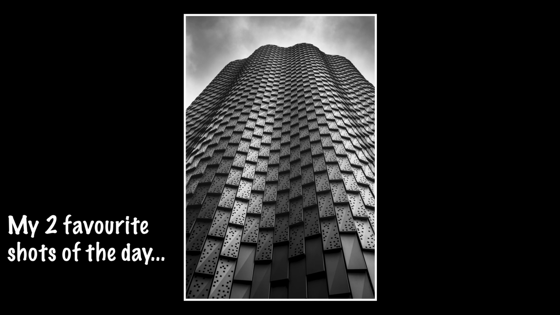Talking to you down there for a very specific reason. We're going to hopefully try and get the wiggliness of this building here. It's bringing back memories because I used to work in the city, literally about 50 metres that way. It's all very different now.